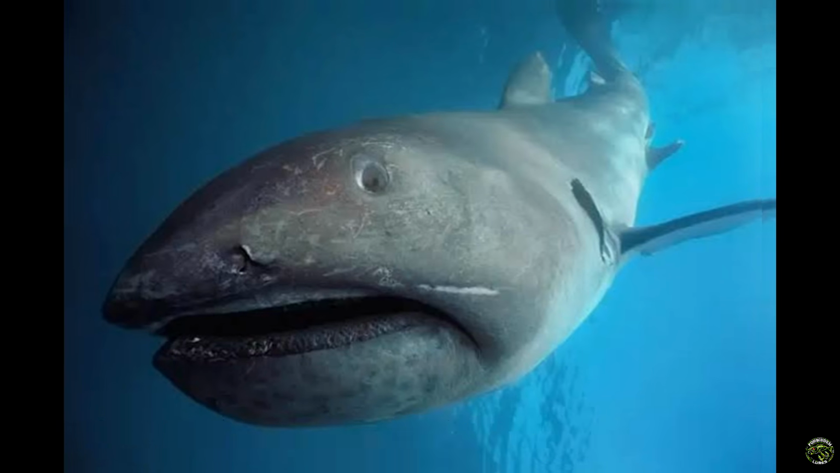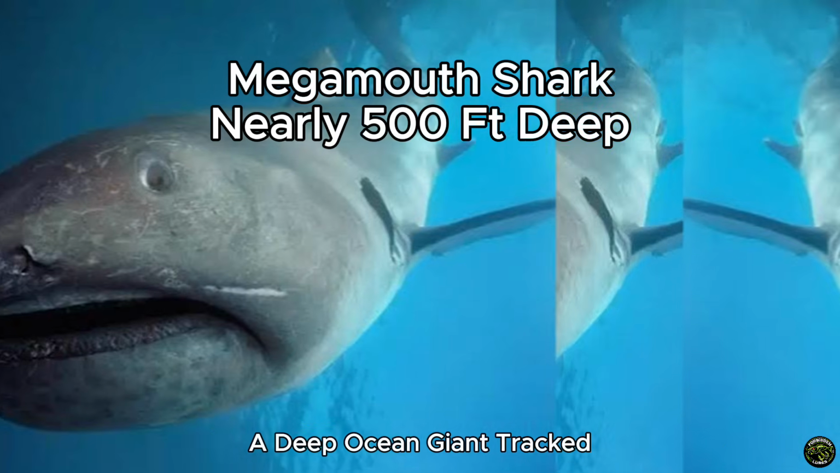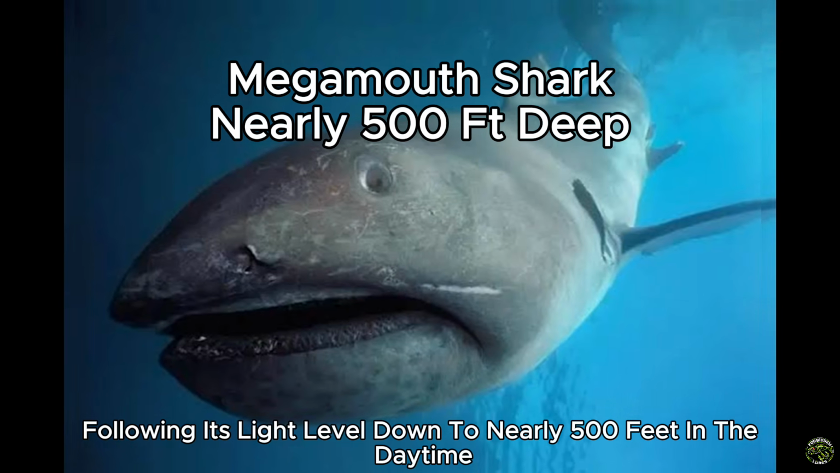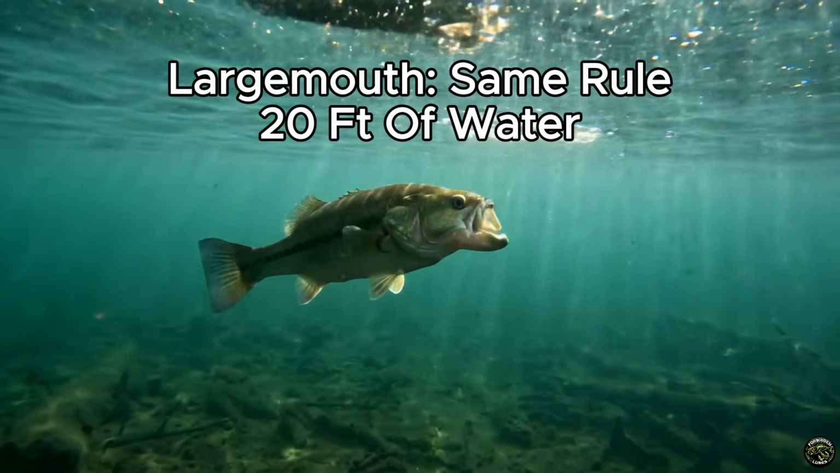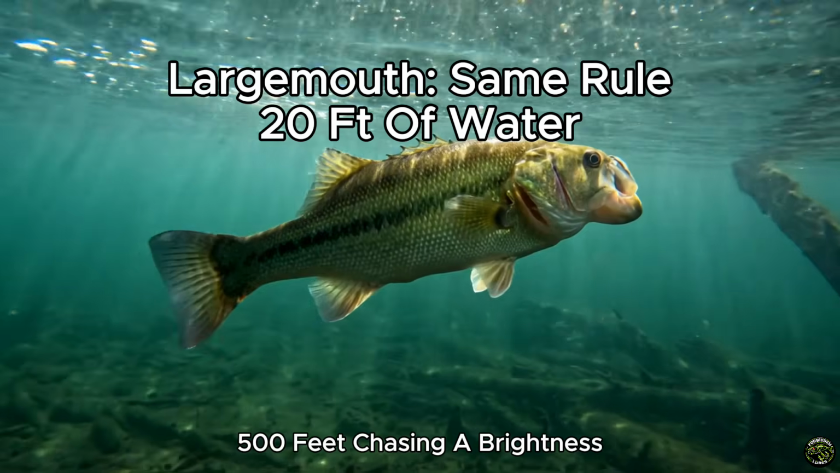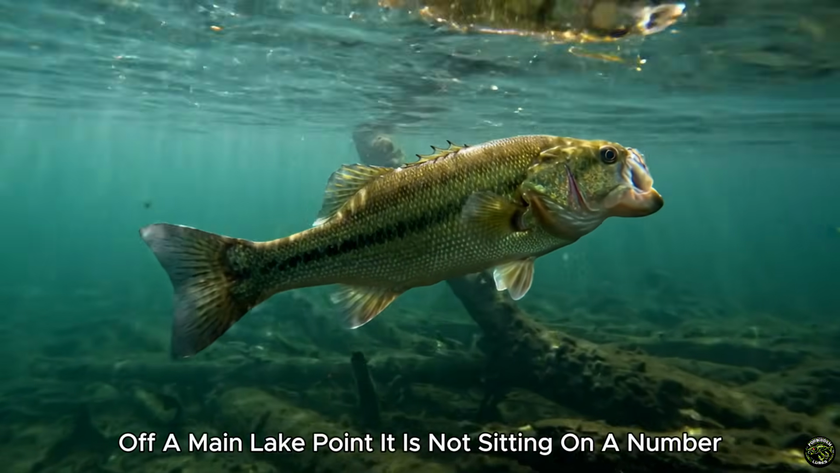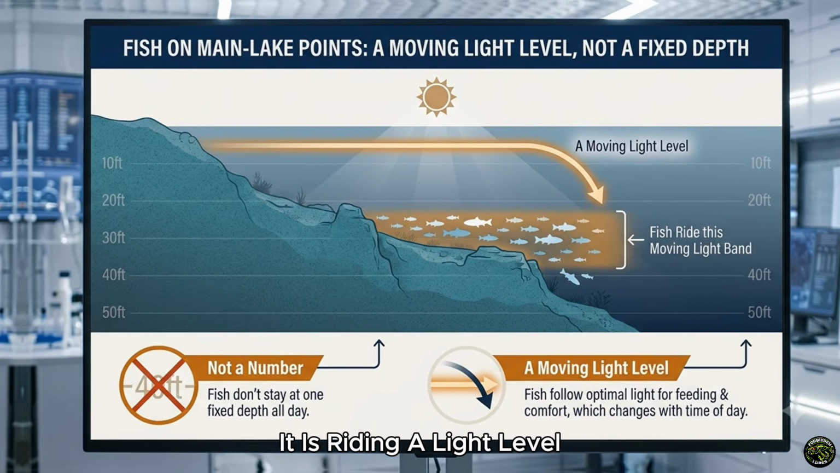on the water. There is a documented case of a megamouth shark, a deep ocean giant, tracked following its light level down to nearly 500 feet in the daytime, just to stay glued to the layer where its food was hiding. 500 feet, chasing a brightness. Your largemouth is doing the exact same thing in 20 feet of water off a main lake point. It is not sitting on a number, it is riding a light level.